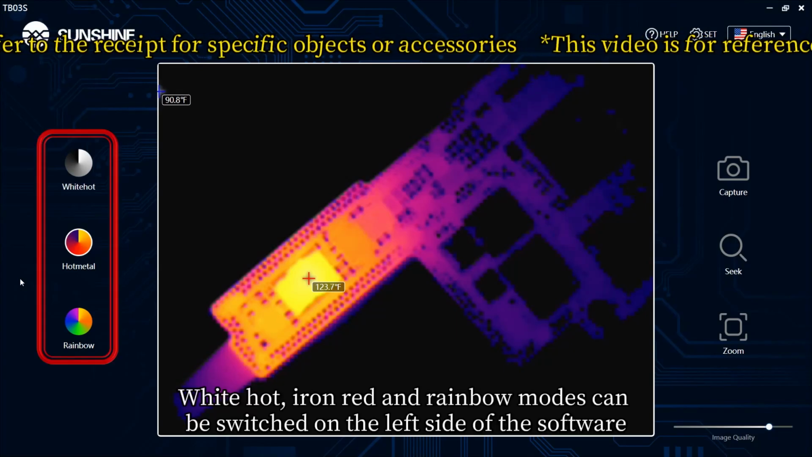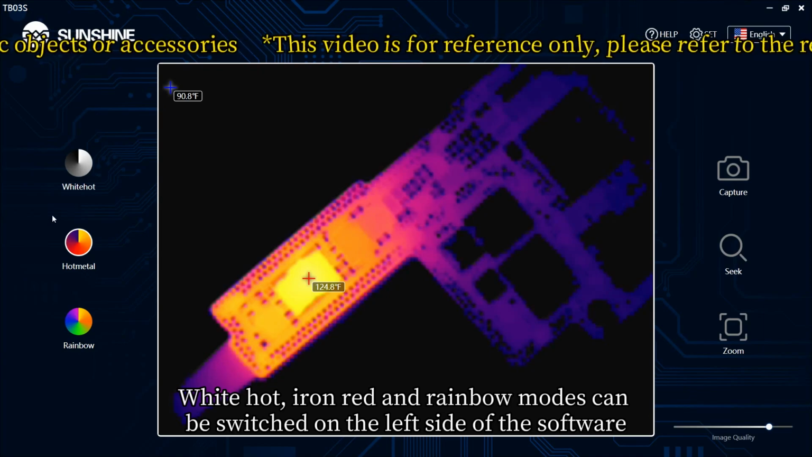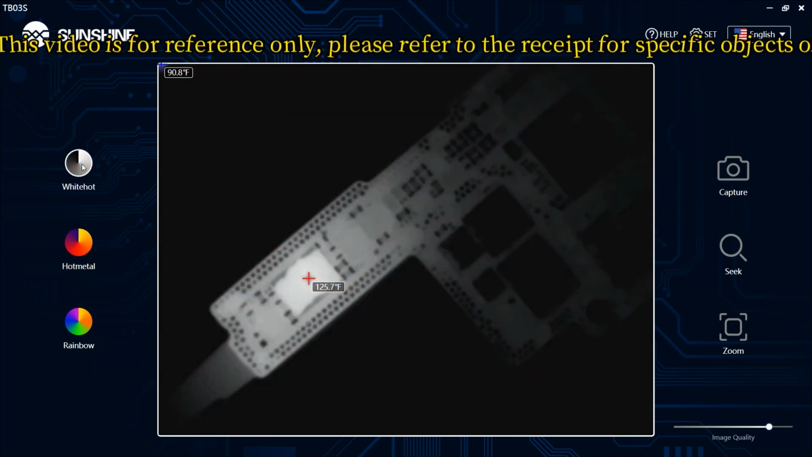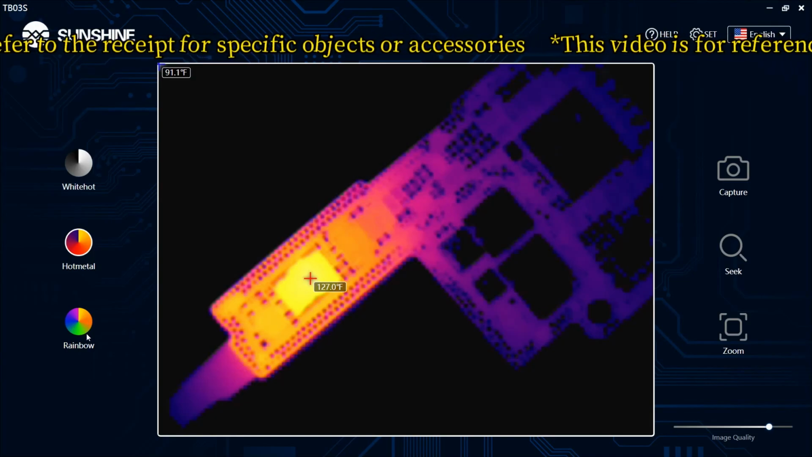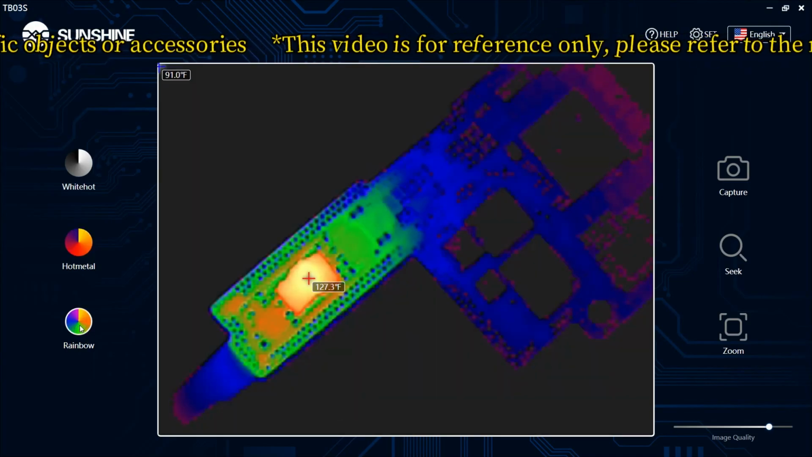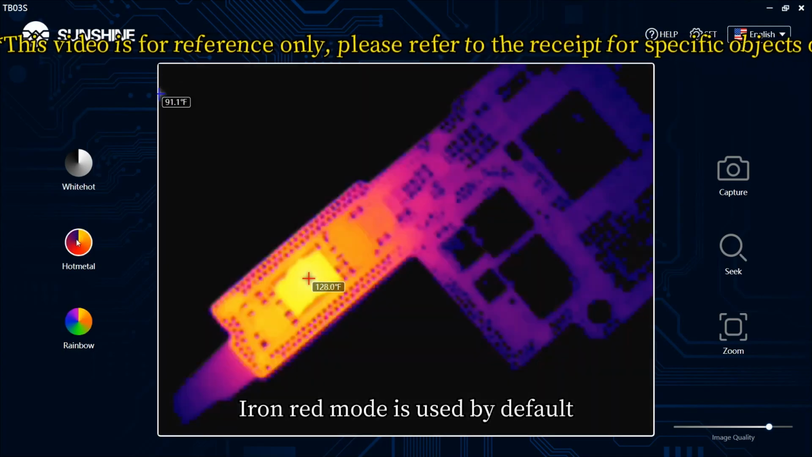White hot, iron red and rainbow modes can be switched on the left side of the software. White hot mode. Iron red mode. Rainbow pattern. Iron red mode is used by default.